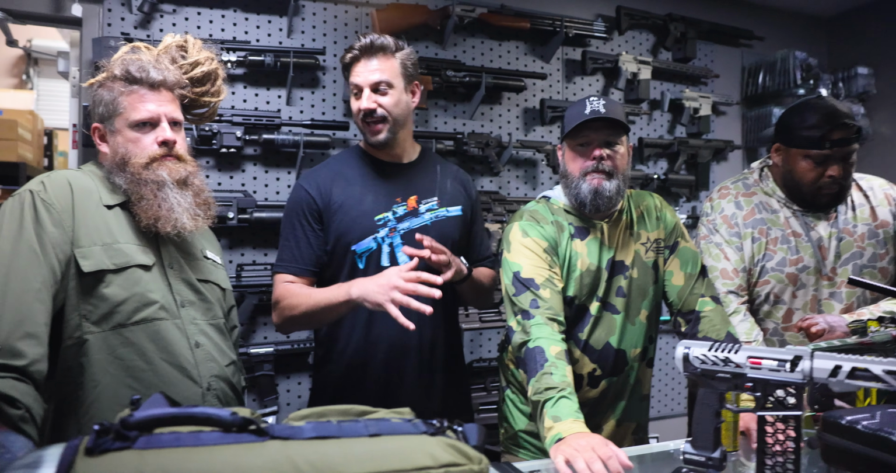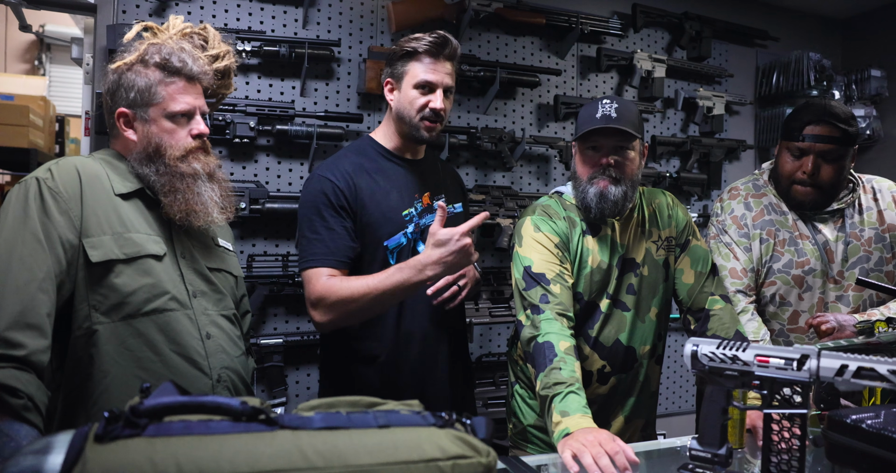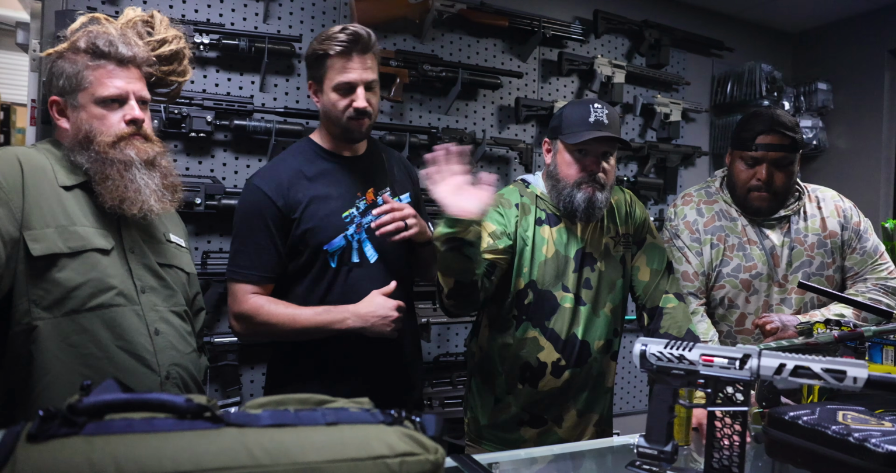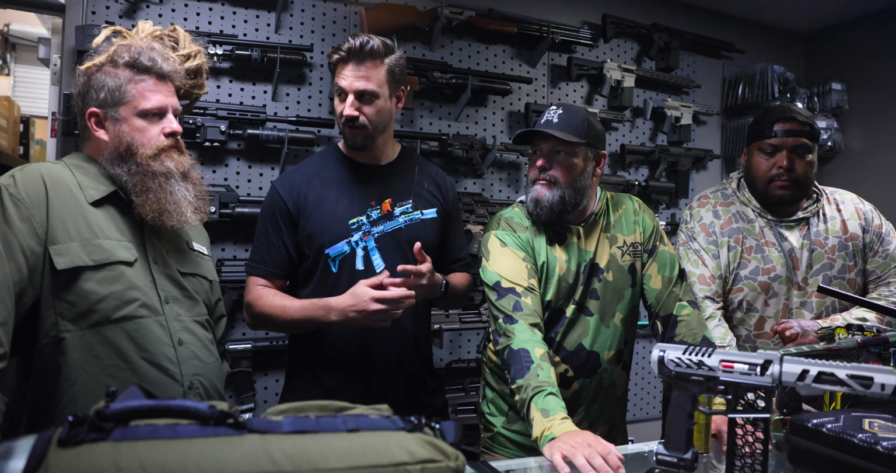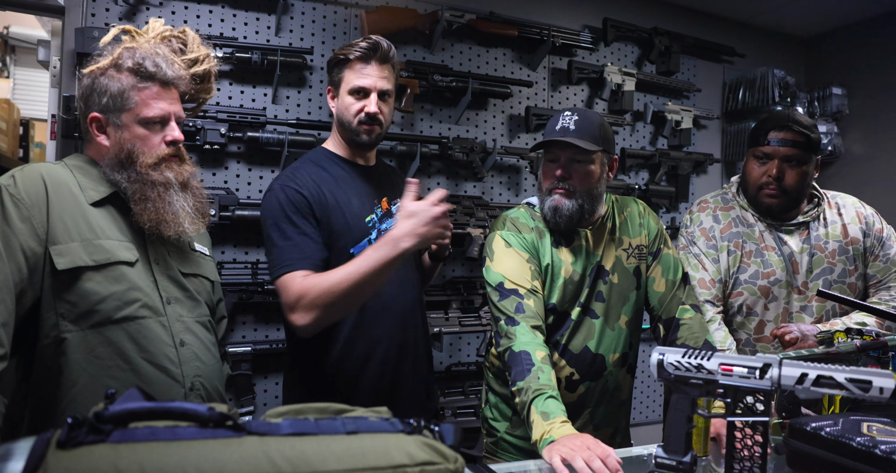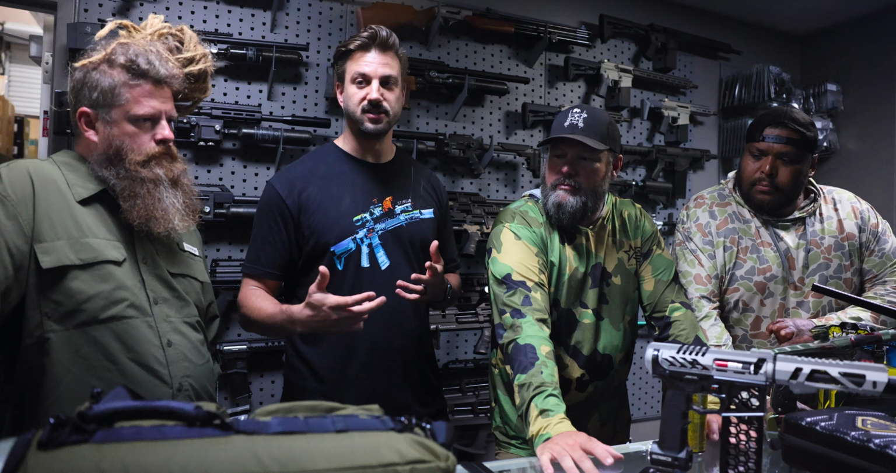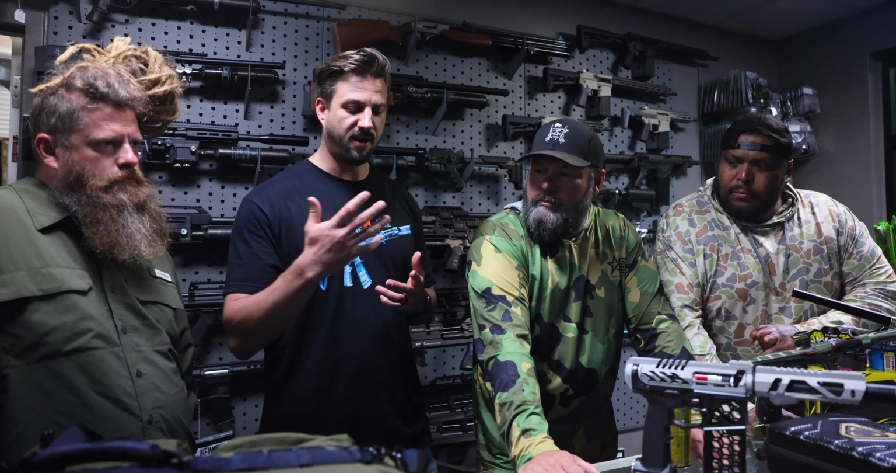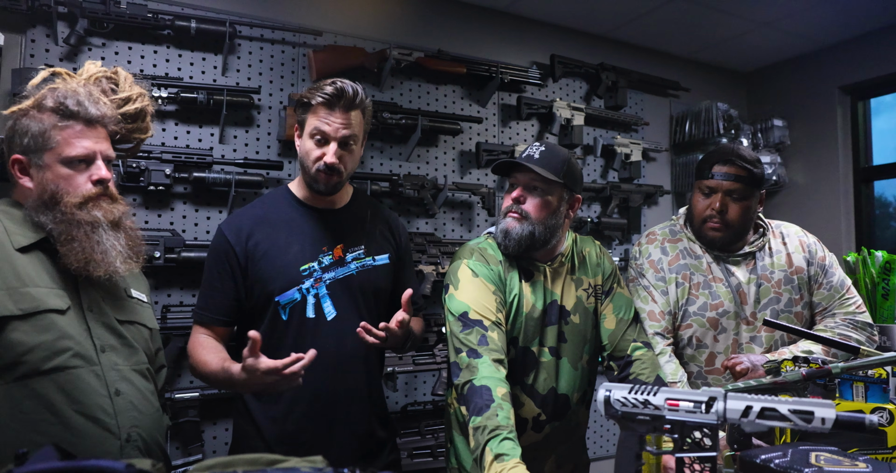So as I already stated in the intro, we are here with Travis. We also have Trey still here with us and Crispy. We're all going out to hopefully kill some iguanas together. Between the whole group, we have a few different setups. We're going to be using air guns for this whole thing. We got a couple guns with just regular daytime optics, and then of course we're bringing the thermals.